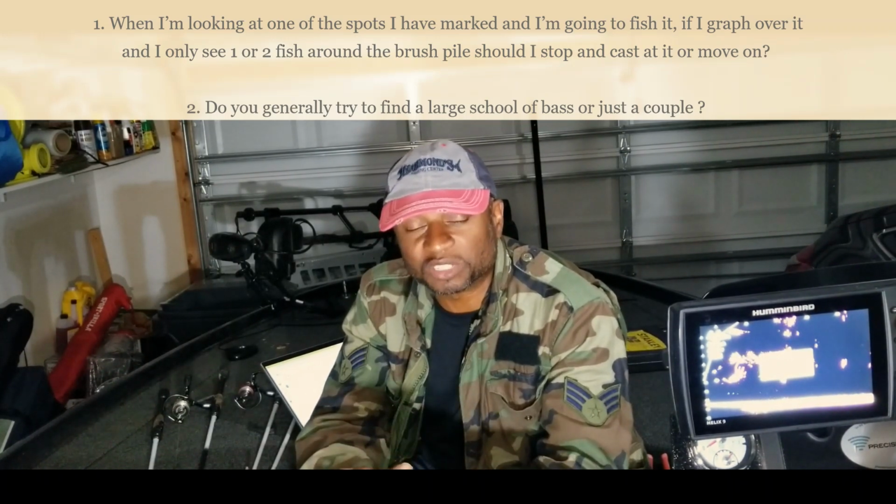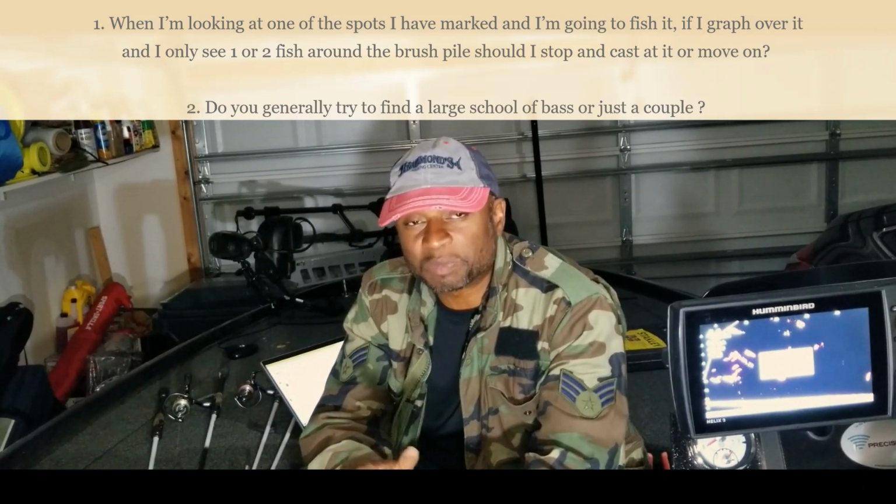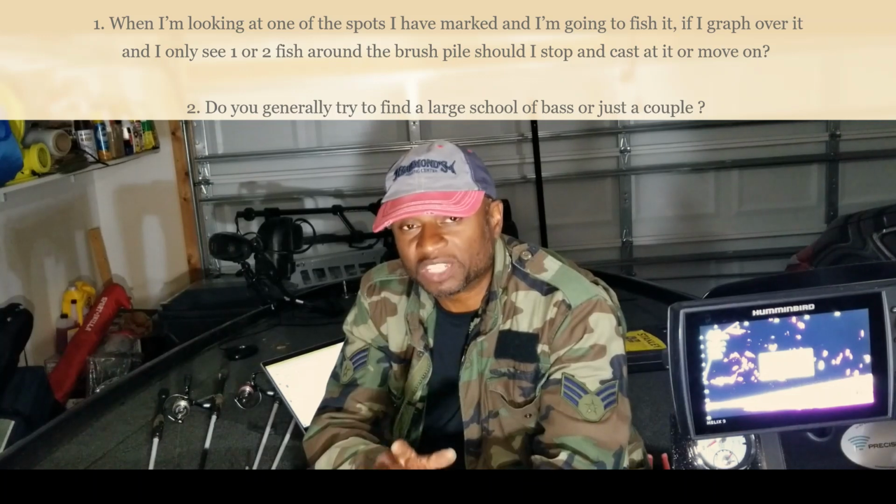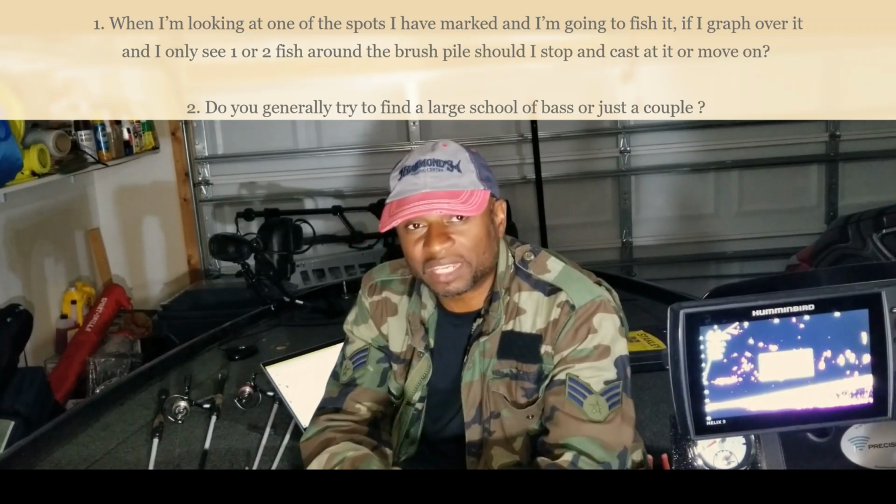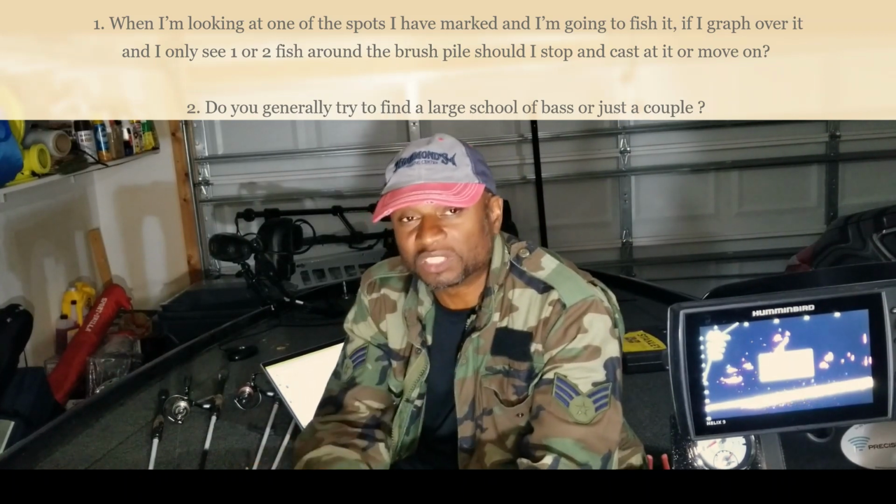So yes, the answer is I would stop and fish it, but I would not spend that much time on that brush pile because we know there's only one or two fish. If they're biting, they'll go ahead and hit, and you can take one or two of those fish off of that brush pile and move on to the next one.